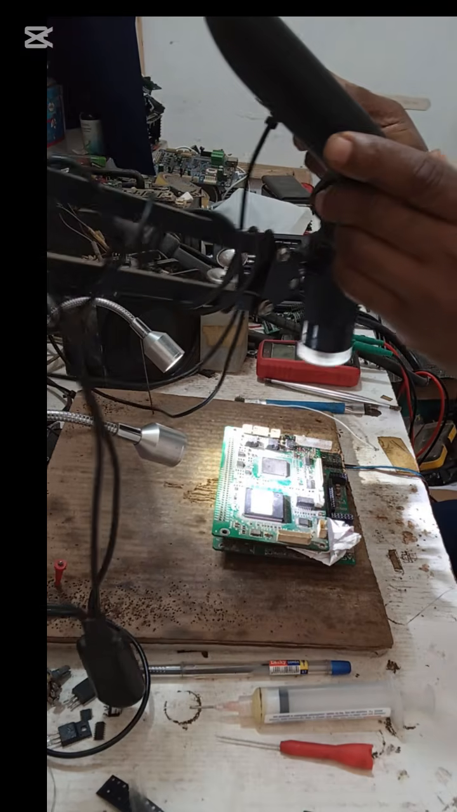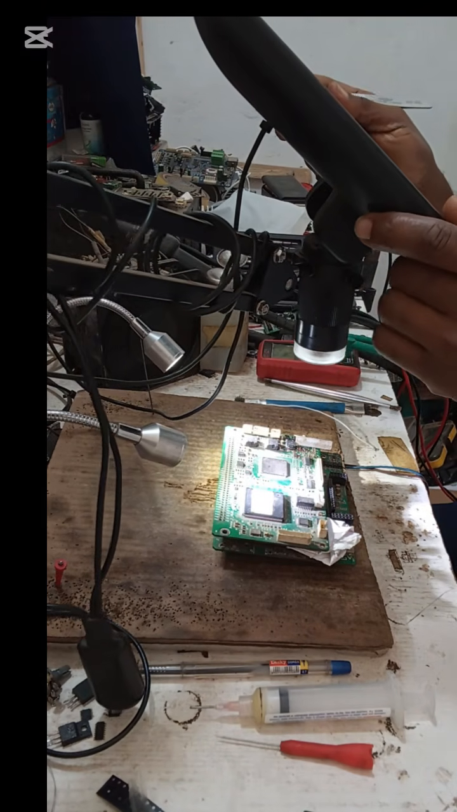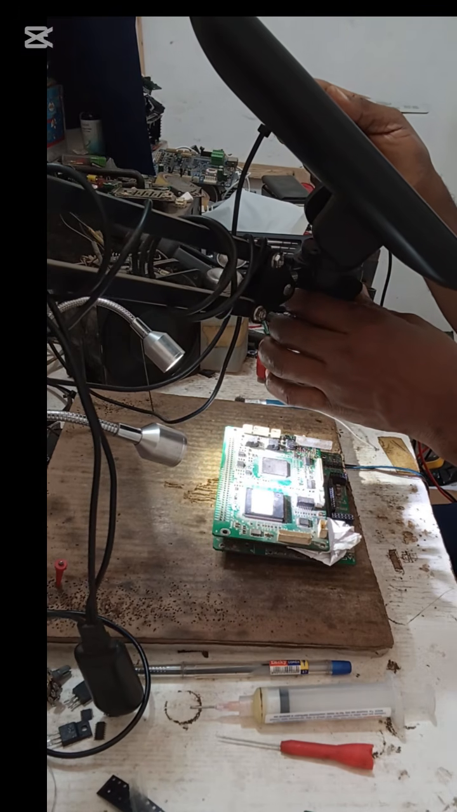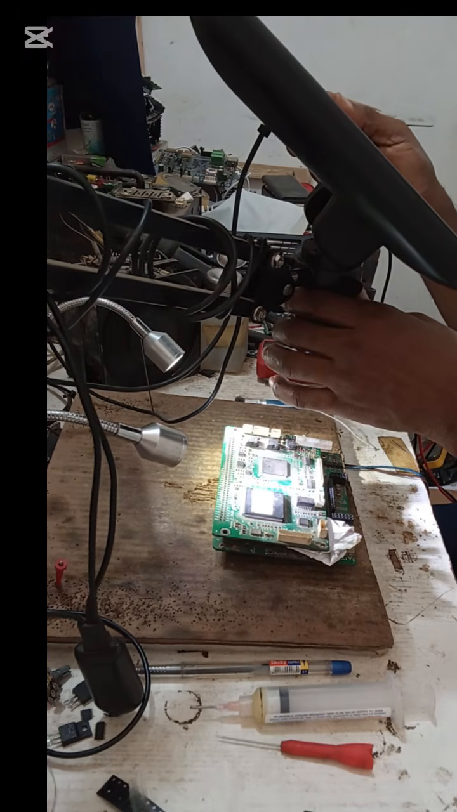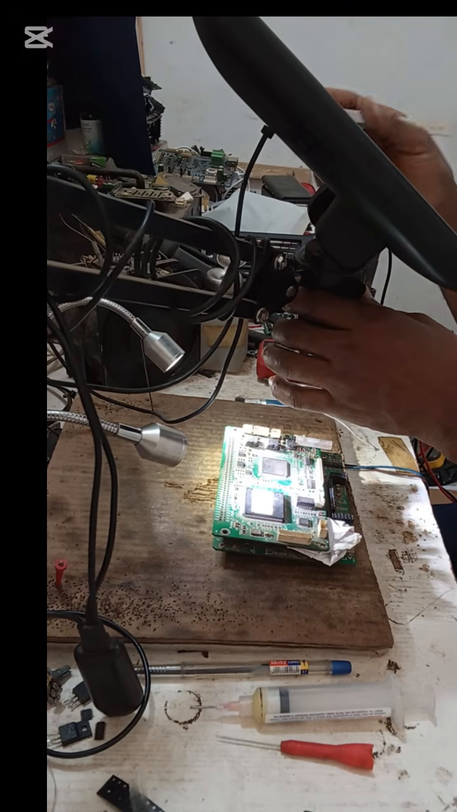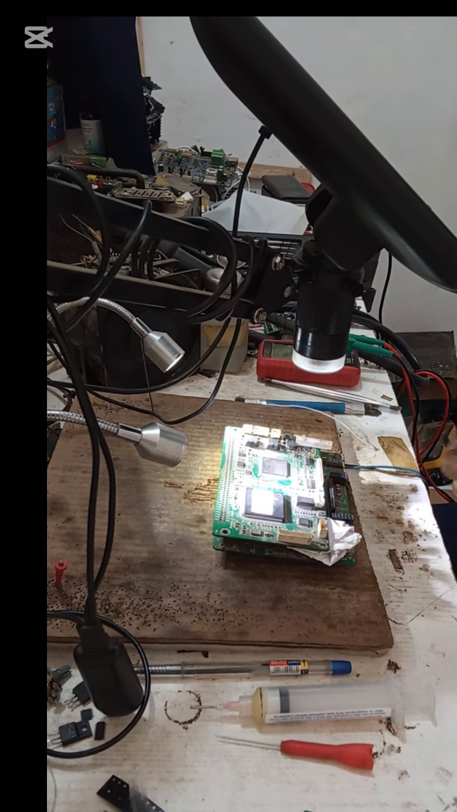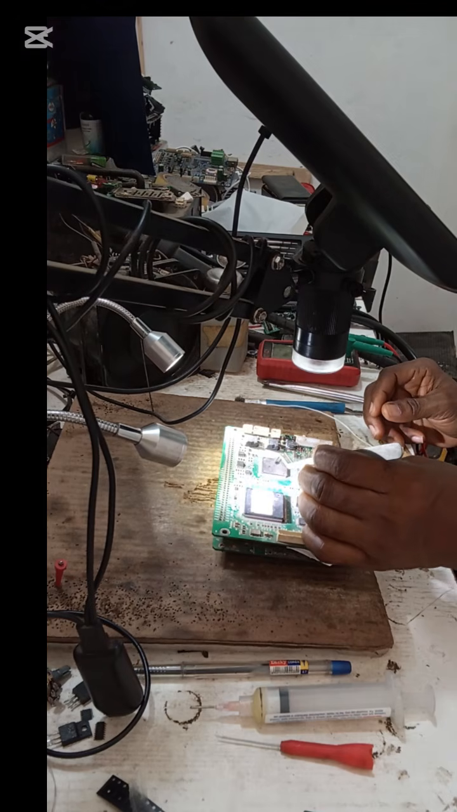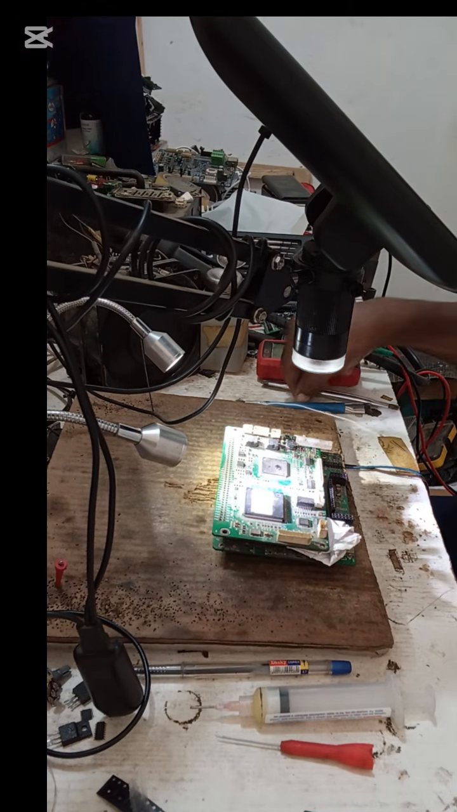For easy bonding, let's go back to the board under the microscope. This work is not what someone can just get into. You need to be trained. You cannot undo micro-soldering. You need to be good in micro-soldering.